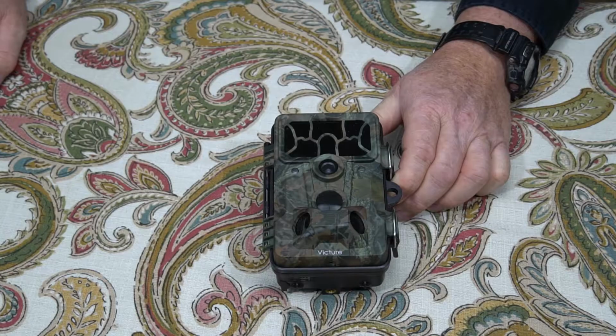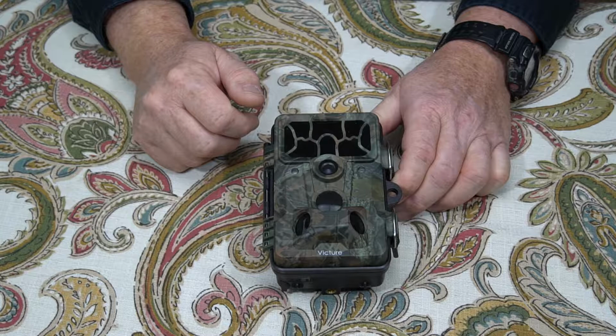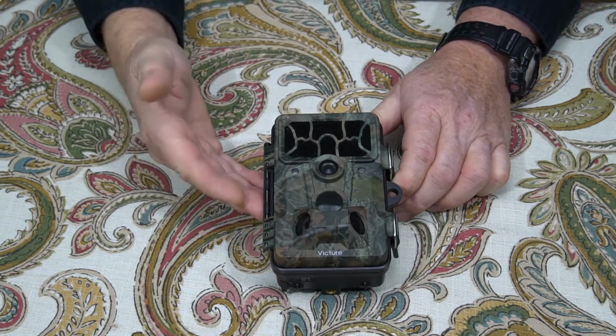There's another nighttime picture with a hog at the feeder, so that's a good nighttime image. Another late afternoon image, this time on a cloudy day with some does coming in. I think the image quality on this was pretty good.